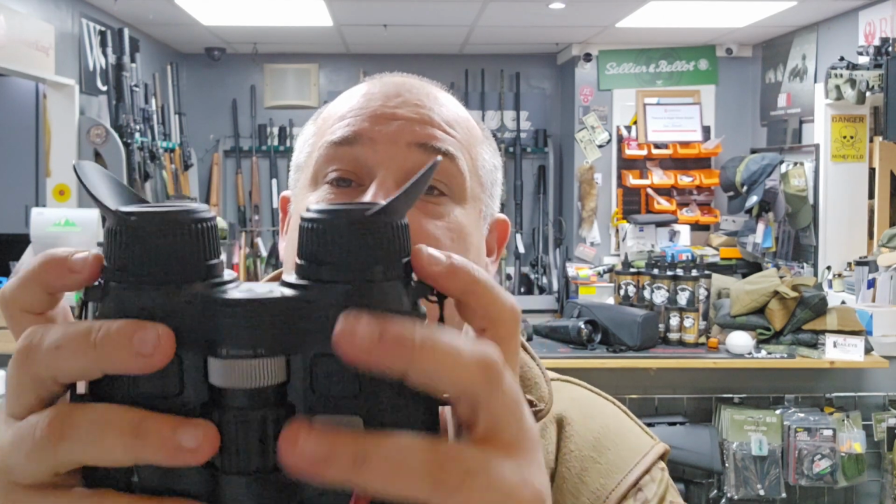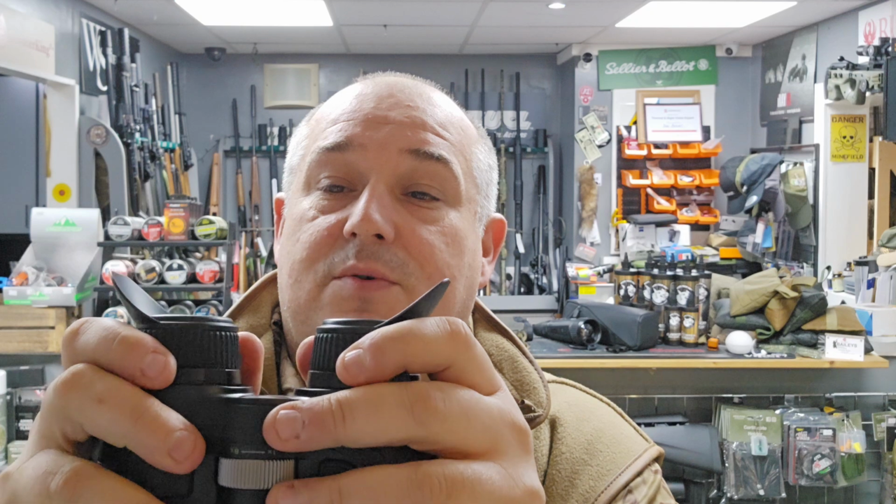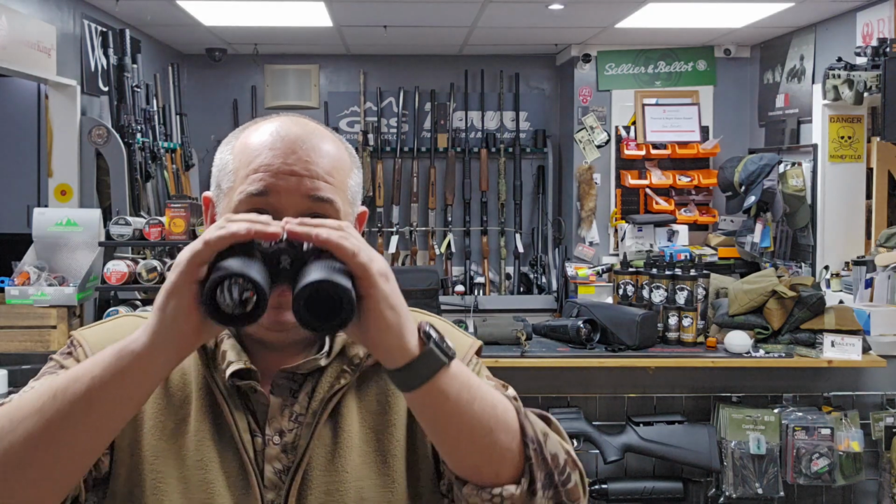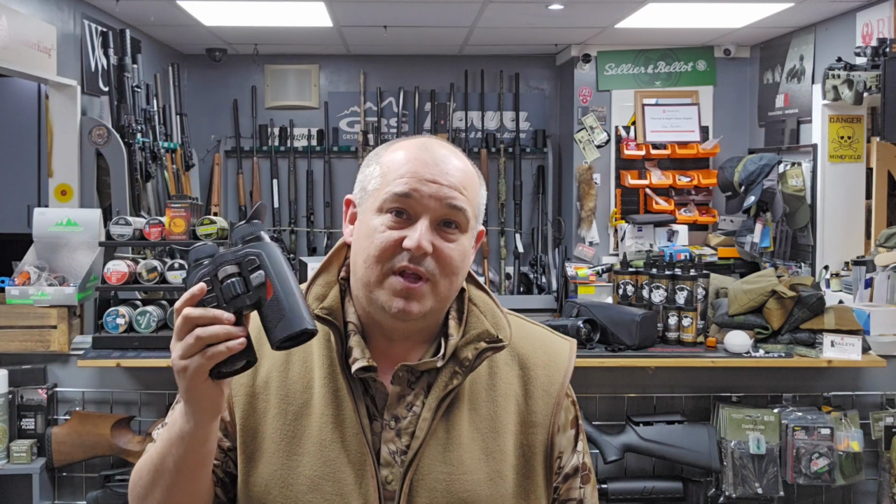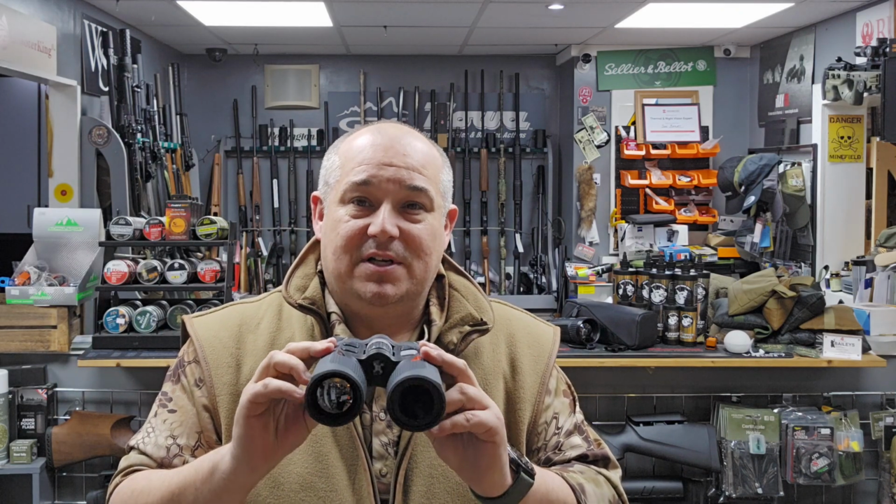These have got adjustment here for setting these to the width of your eyes. Obviously we've got ocular adjustment to fine tune the image so it's nice and crisp of what you're seeing on the display. And on here as well, you might be able to see there, you've actually got a proximity sensor that you can turn on or off depending on your needs. So basically the minute you take these down away from your face, the display turns off to save power. So absolutely bang on. And the weight of these is only 700 grams without the external battery put in there. So yeah, just absolutely lovely.